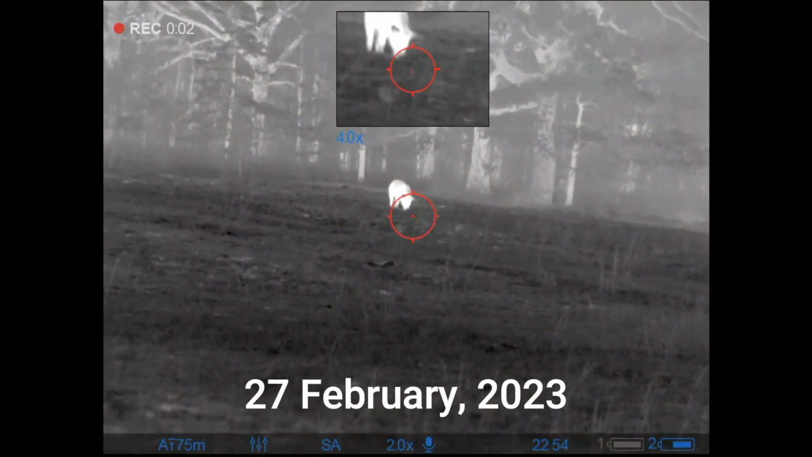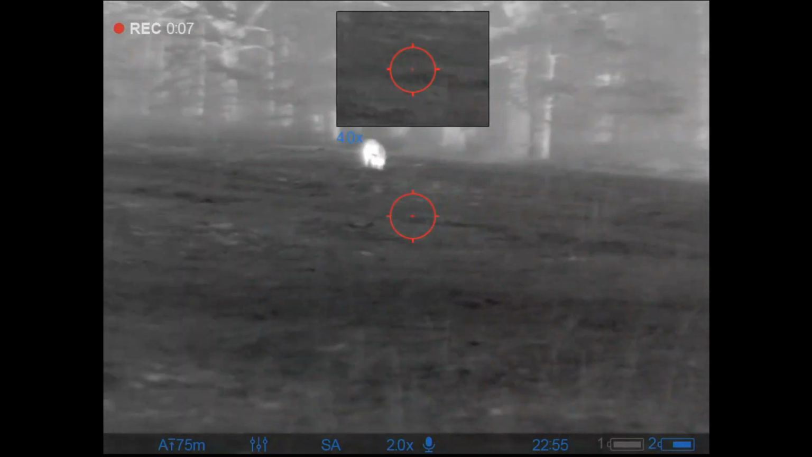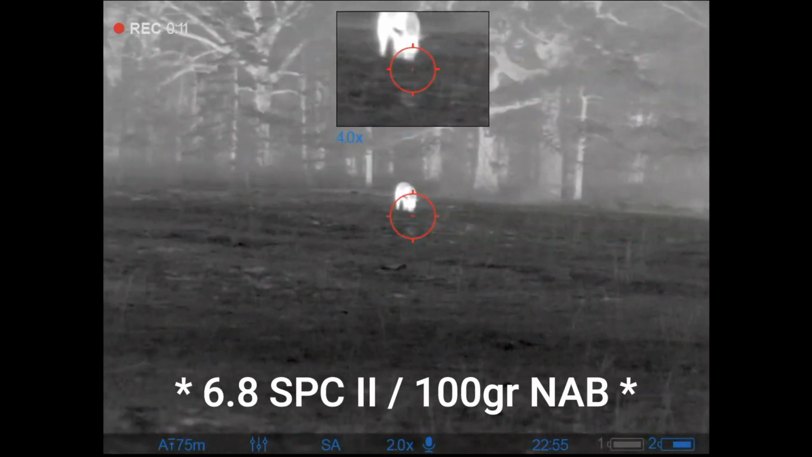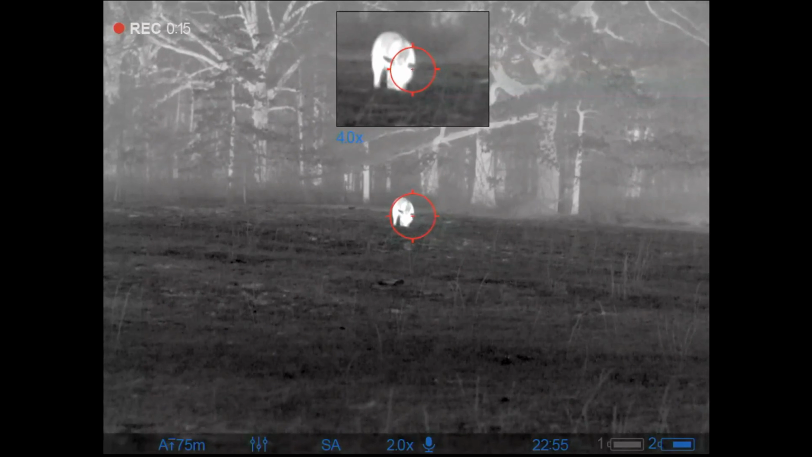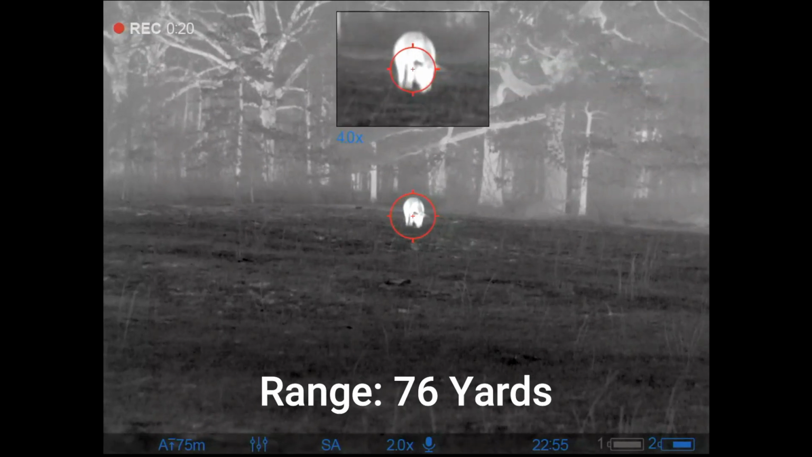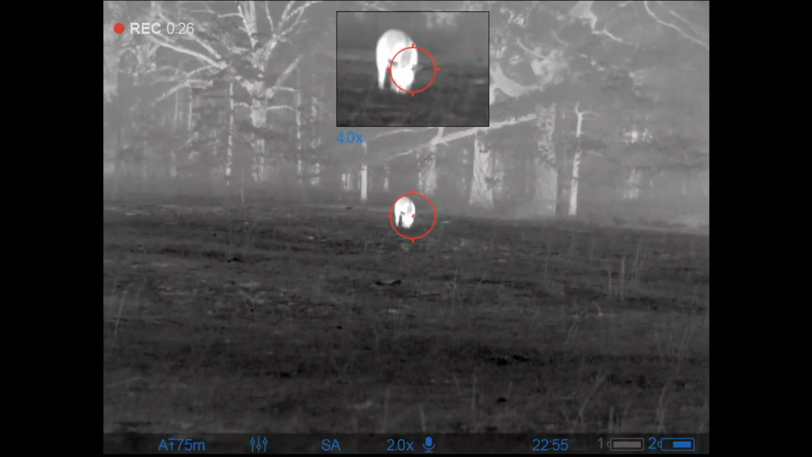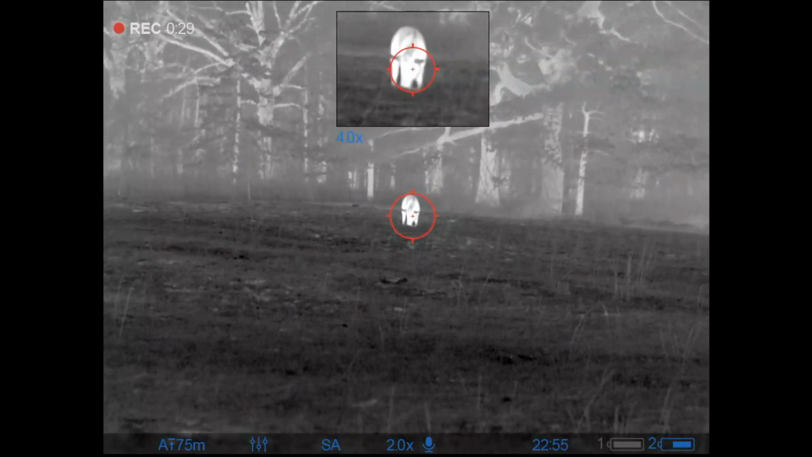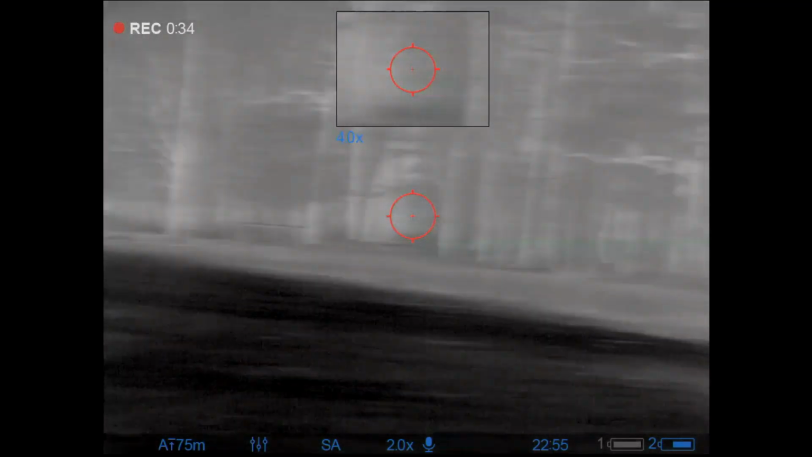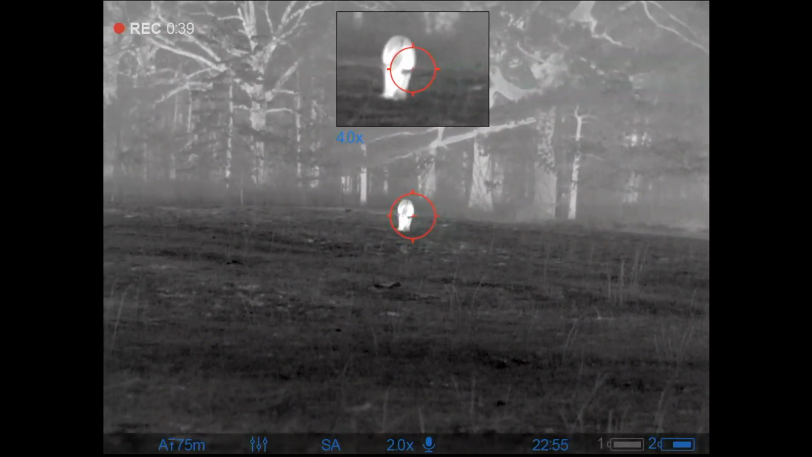And on to 6.8 SPC. This hog made me work for him for a while. A lot of chasing back and forth, but I finally managed to get where I could put a pretty good sneak on him, and the wind was in my favor. So at this point, I'm set up, and I'm just waiting for him to give me a broadside, which he decides he never wants to do. So at some point here, I'm just going to go ahead and try to run one right down in the brain housing group. Unfortunately, it looks like I may have to have another session of sighting in this rifle. The zero was good when I left, but as you'll see here in a moment, it ended up hitting a little low.